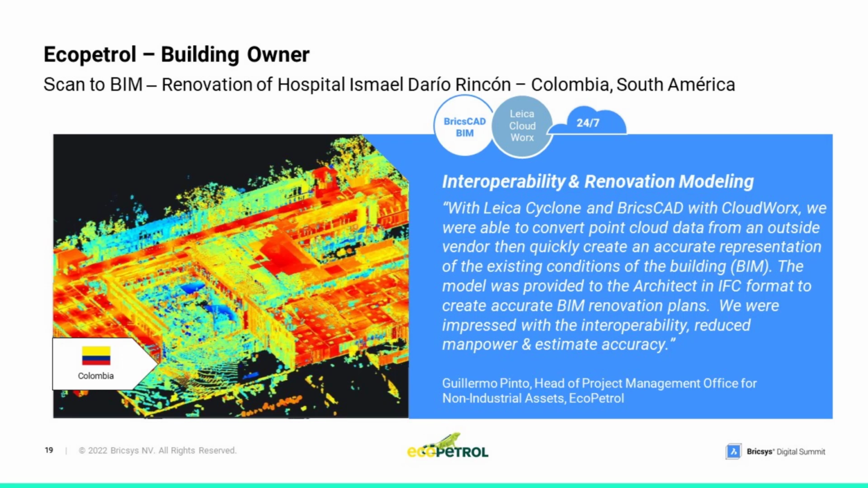They were impressed that scan data from another vendor worked flawlessly with Leica and Bricsys software tools, and their expectations were exceeded with the modeling speed in BricsCAD BIM and the interoperability as the model was converted from DWG to IFC and then used in Revit by the design architect.